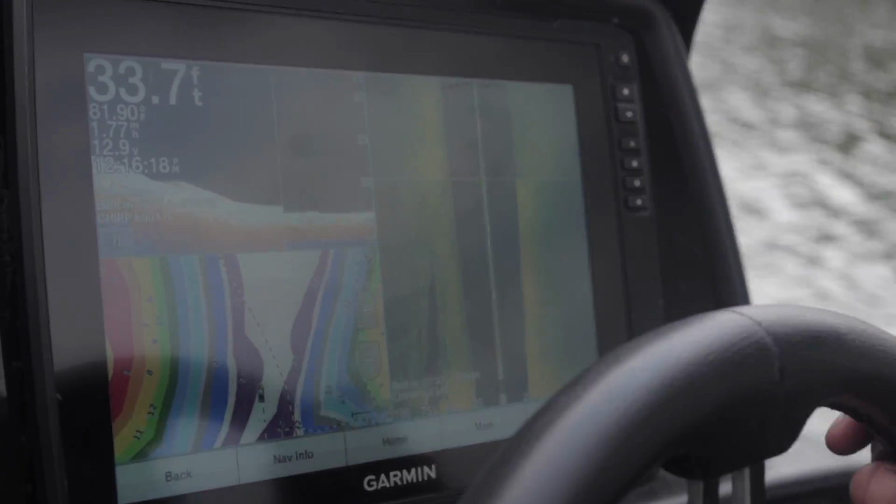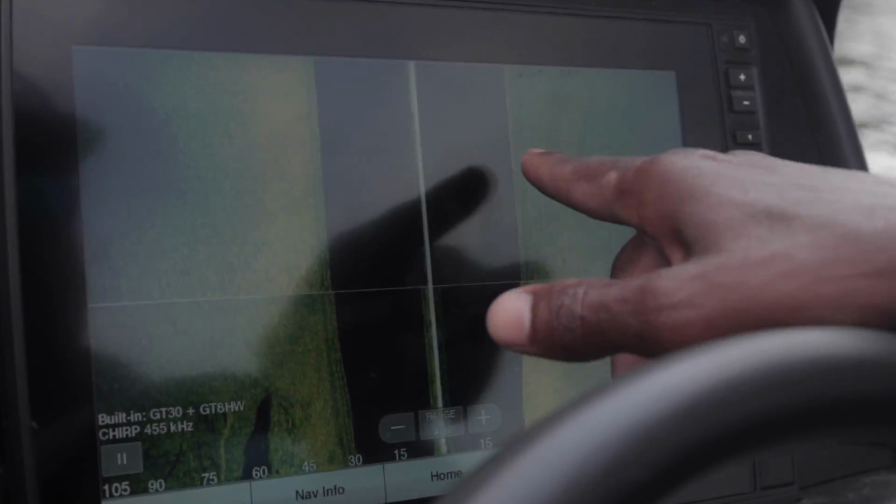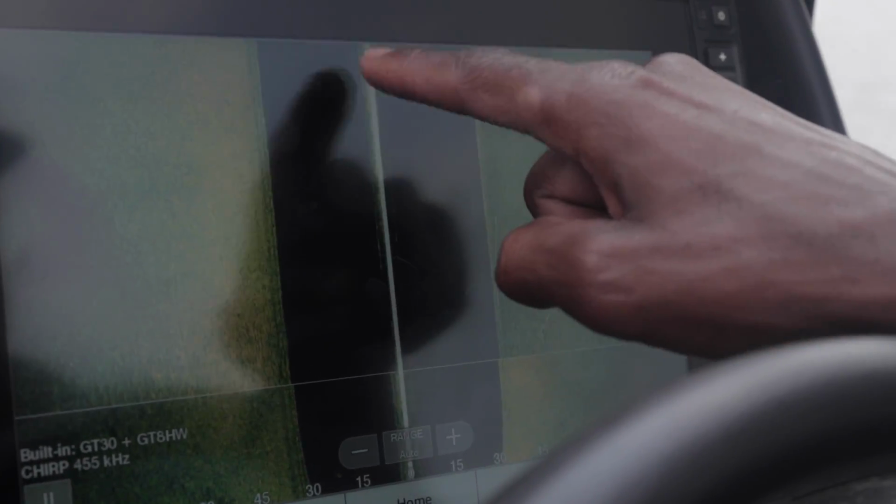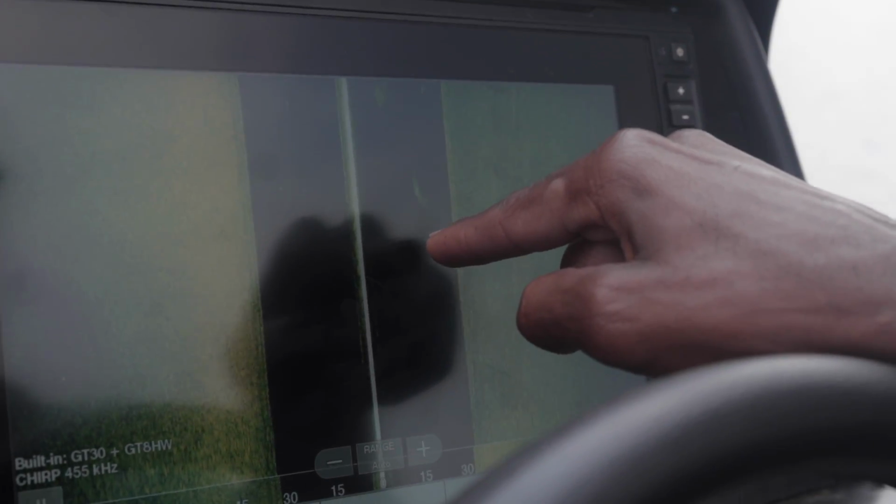But just think, when you're looking at side imaging, let's go straight up side imaging for a second. This is my right, this is my left, and the center is the boat where we're idling. The black that you see is just straight-up water column, right?